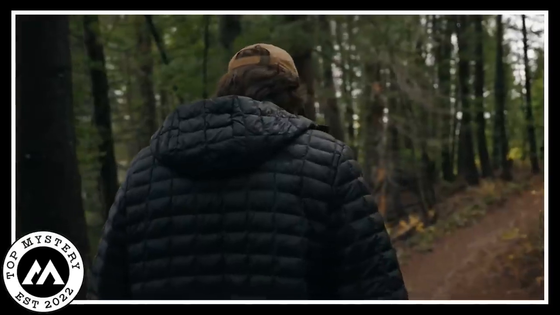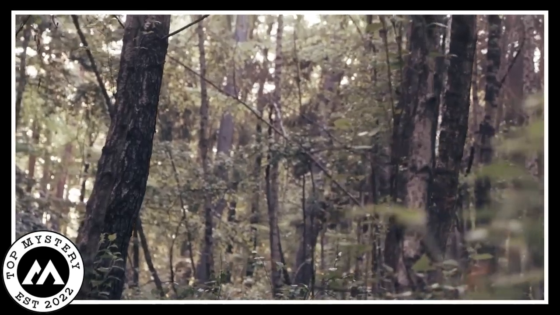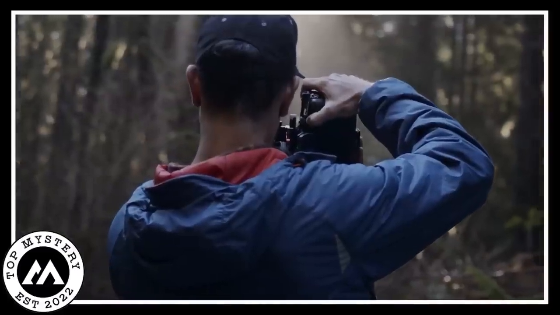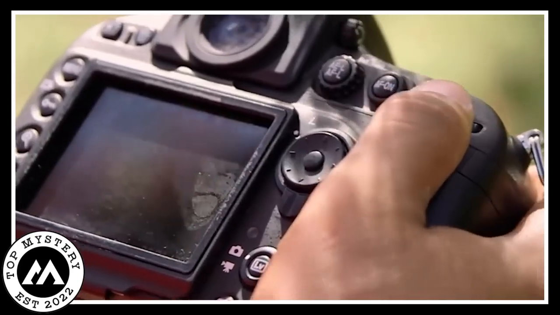Enigma of Bigfoot. In a thick forest, a person walked alone. The wind whispered mysterious things, guiding the wanderer to an unusual sight. With only the weak daylight, the person decided to film what hid among the old trees. The camera caught something strange.